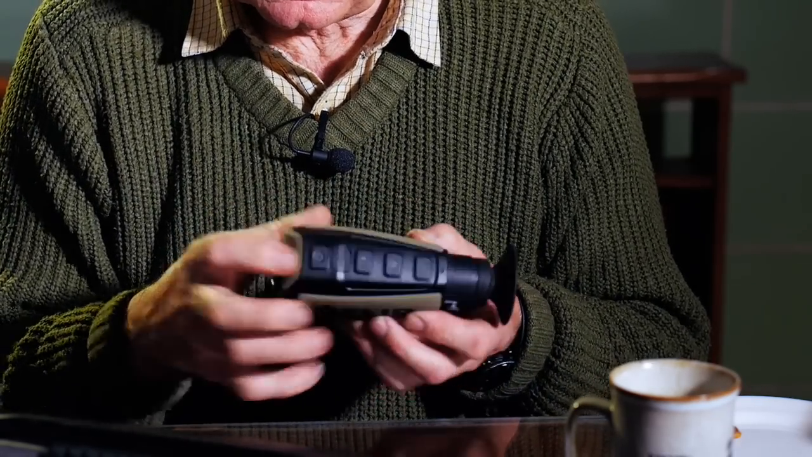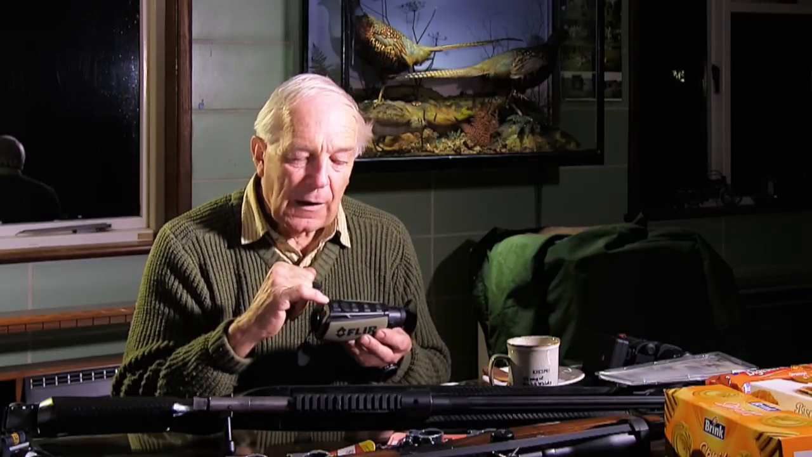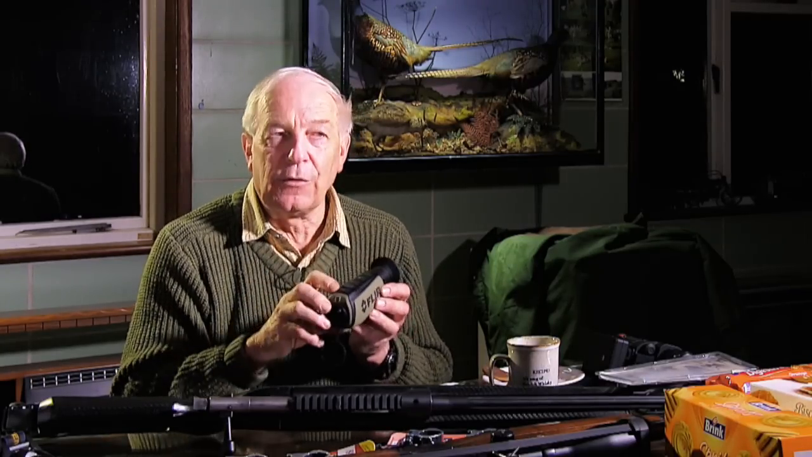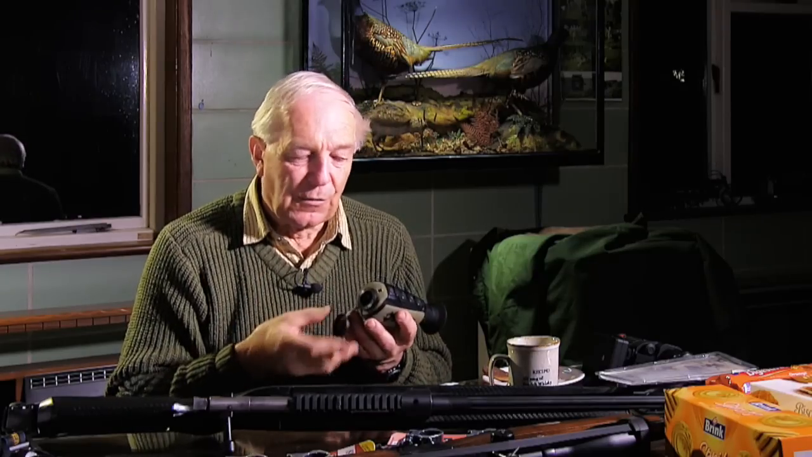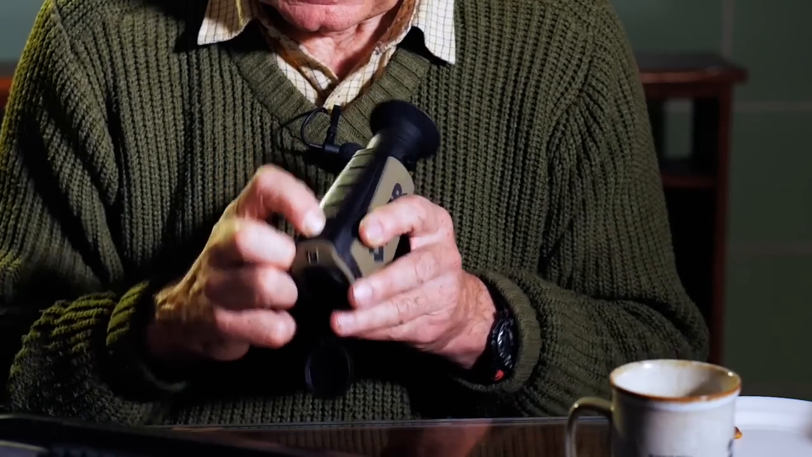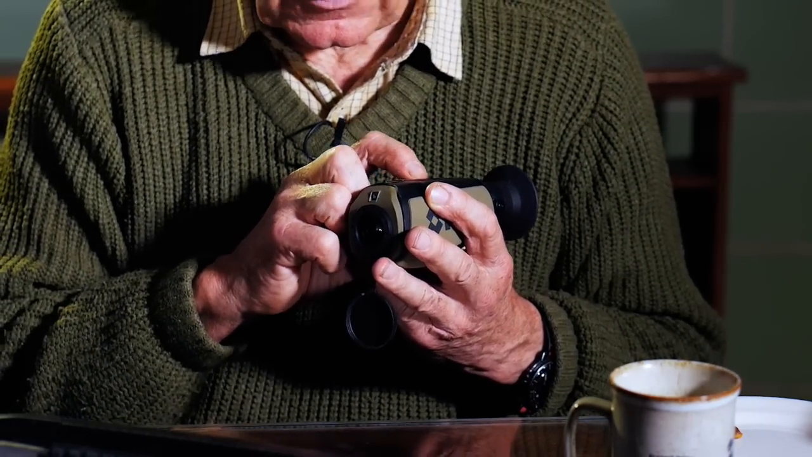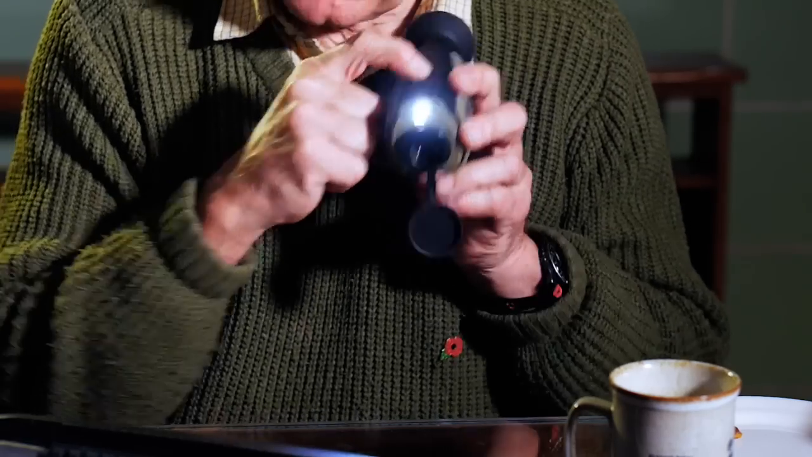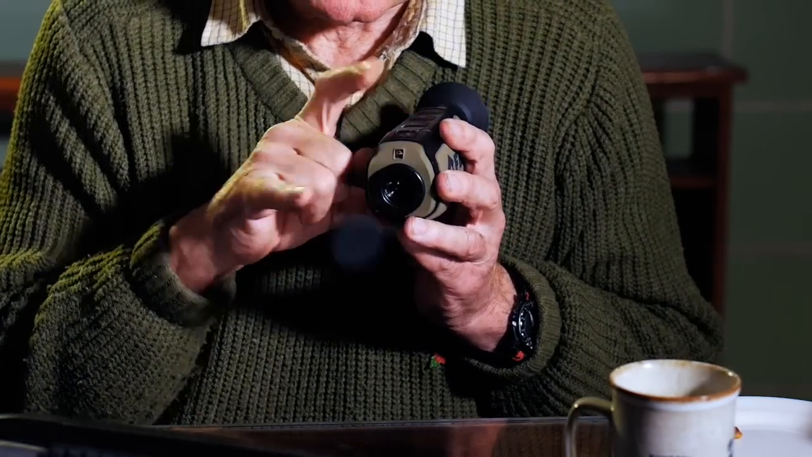And it switches on for 5 minutes, turns itself off, but you just override, it comes up, tells you you've got 30 seconds left, override it with this, and so you can slip it in your pocket without bothering to turn it off. It does it for you. And once it's turned off, if you're wandering around the place trying to find your way around, the torch is the vital little piece that you may have left at home and forgotten.